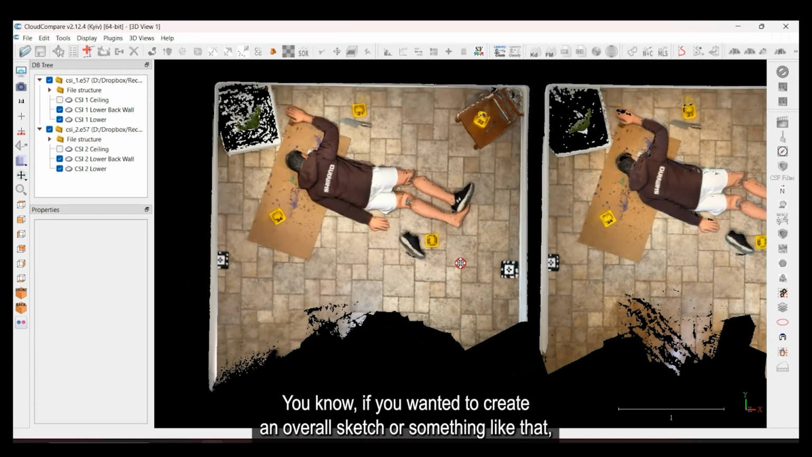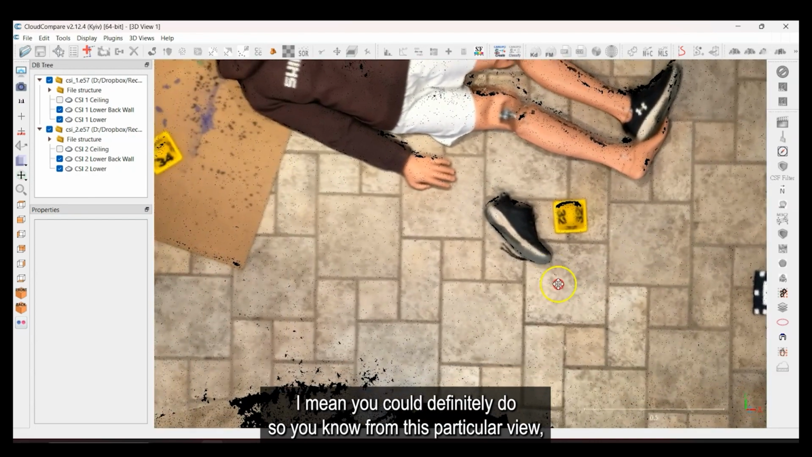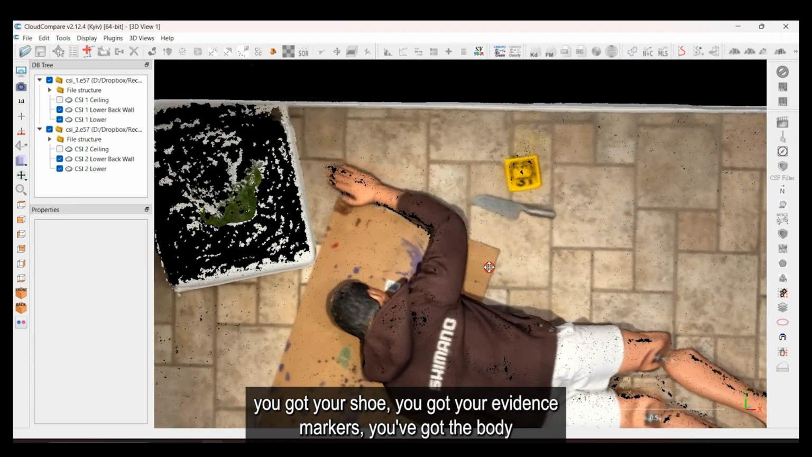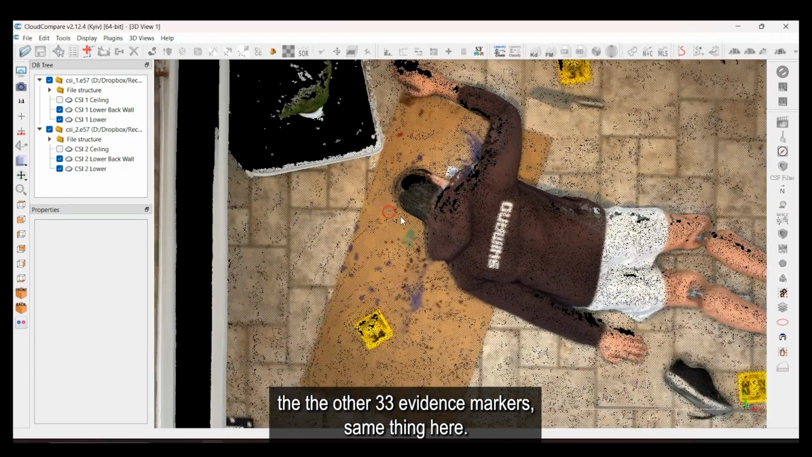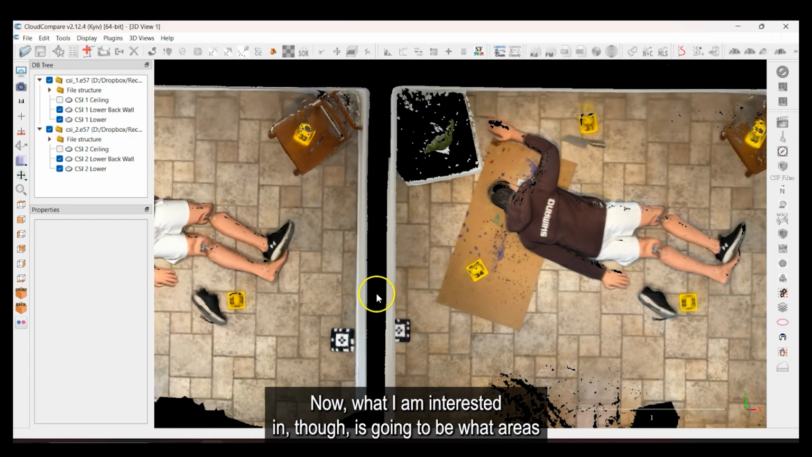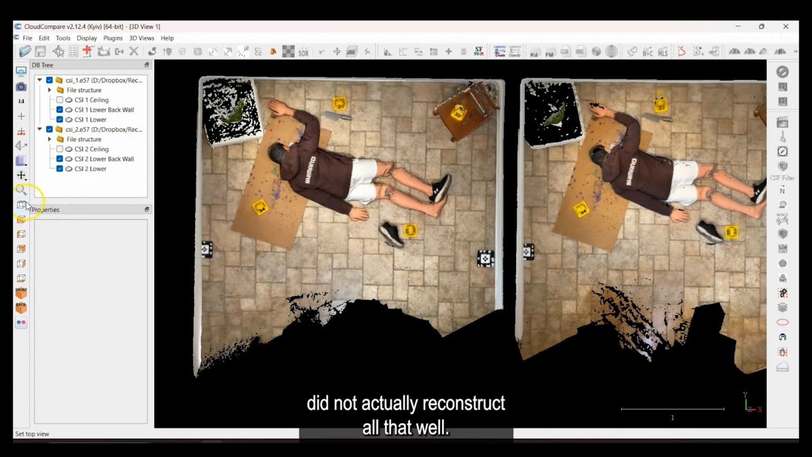If you wanted to create an overall sketch or something like that, you could definitely do so. From this particular view, you've got your shoe, you've got your evidence markers, you've got the body, and there's the syringe, and there's the other 33 evidence markers. Same thing here. Okay, so not that much different. Now, what I am interested in, though, is what areas did not actually reconstruct all that well.